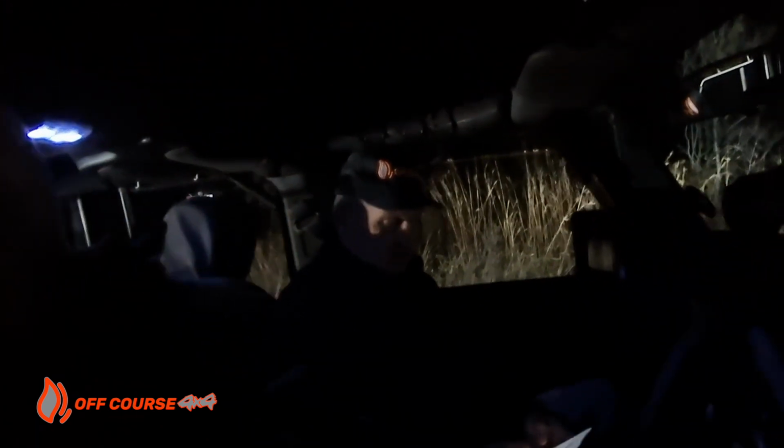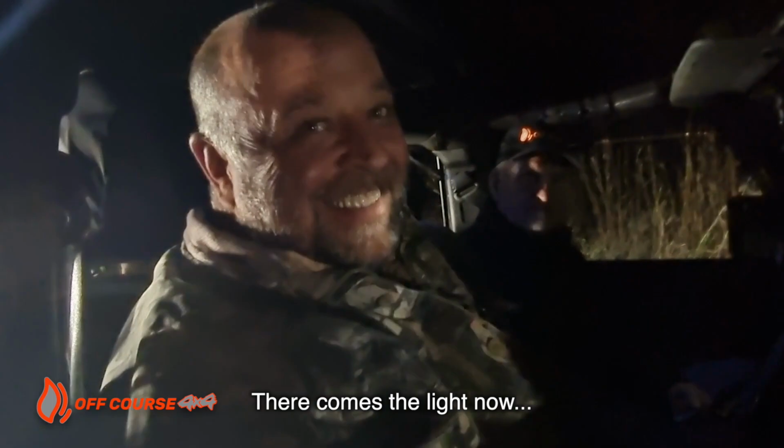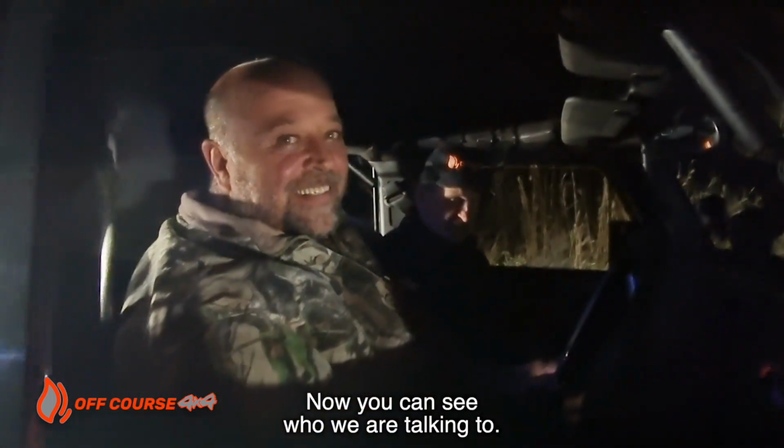What say you guys? Where's the roof light? Yeah, the roof light is... this Jeep has an inner roof light. Yeah, I can barely see you, man. It's not bright. There comes the light now. Now you can see who I'm talking to.